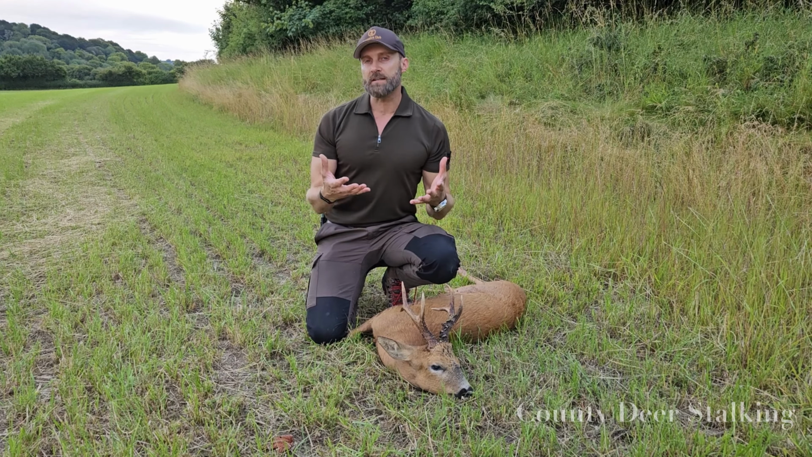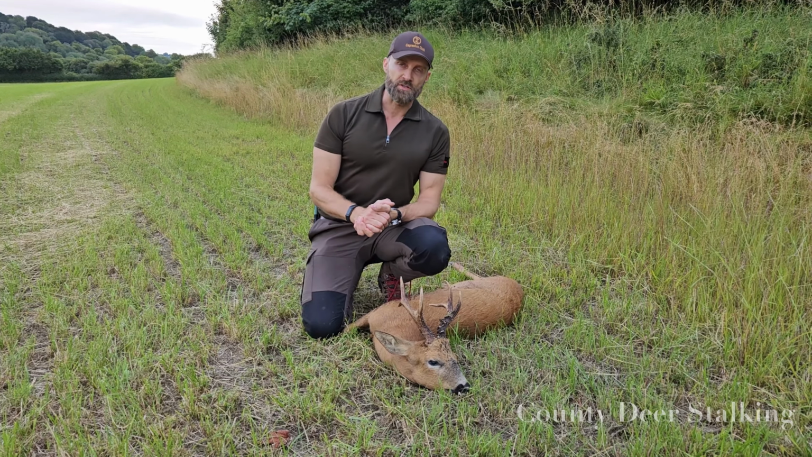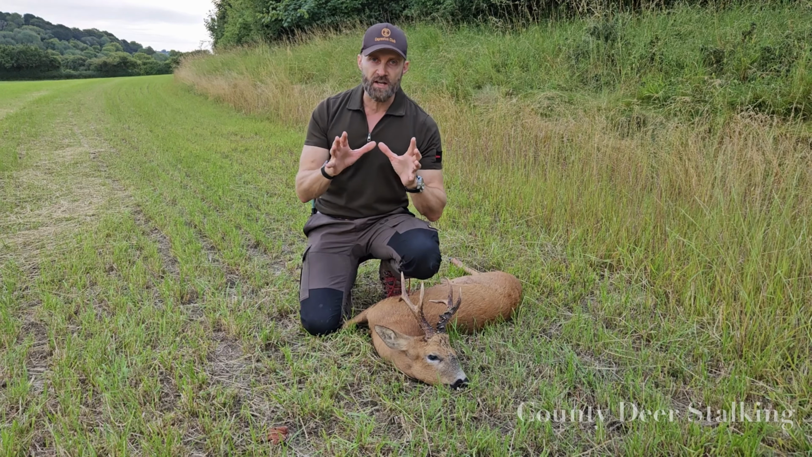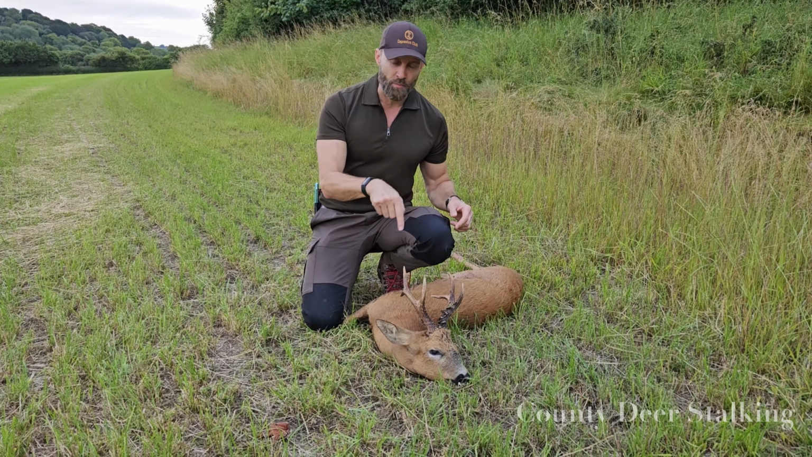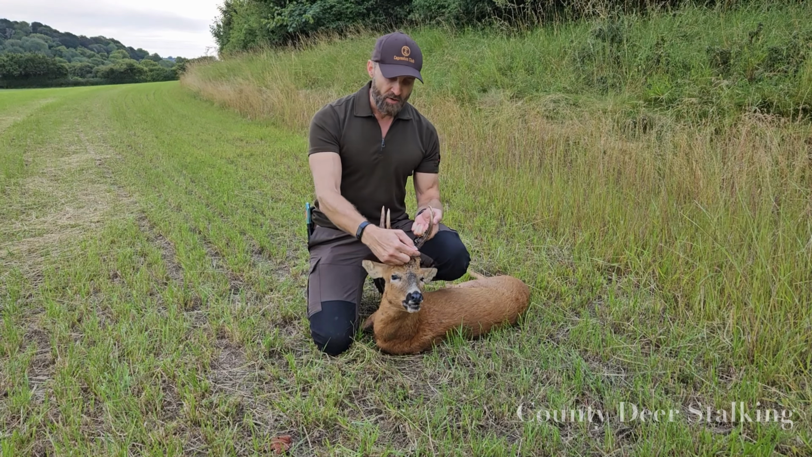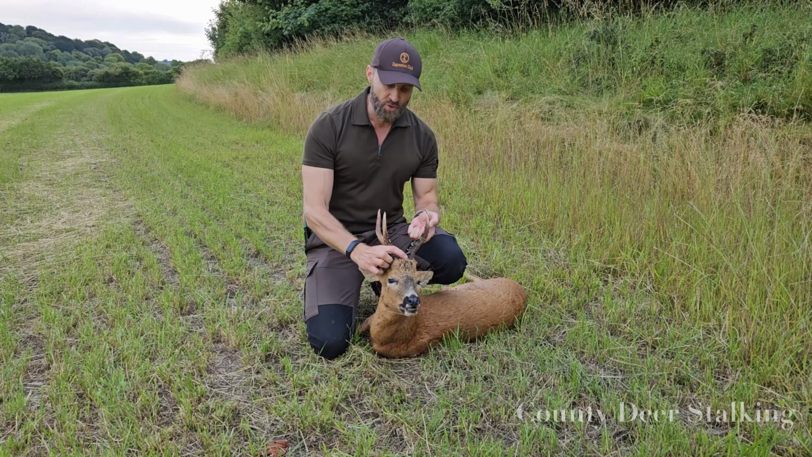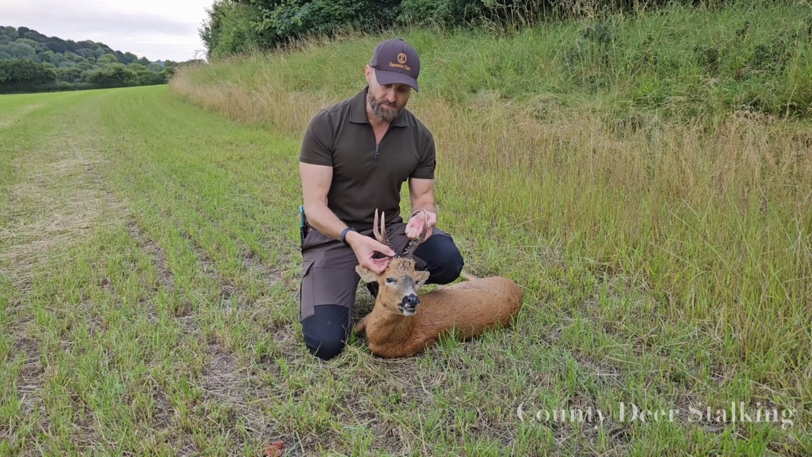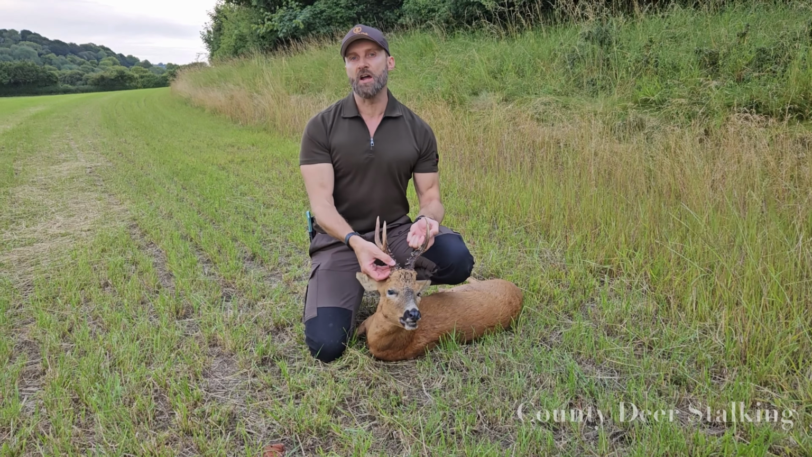But it's not, in fact, length really that gives you the points as far as Roebuck are concerned. What gives you the points is the weight and the volume. And that's what we've got here. Let's have a look at him. He's absolutely superb. Round the coronets here, they've fused in the middle. They're really thick. And as you come up here into the beams, again, you've got good weight and good volume here.